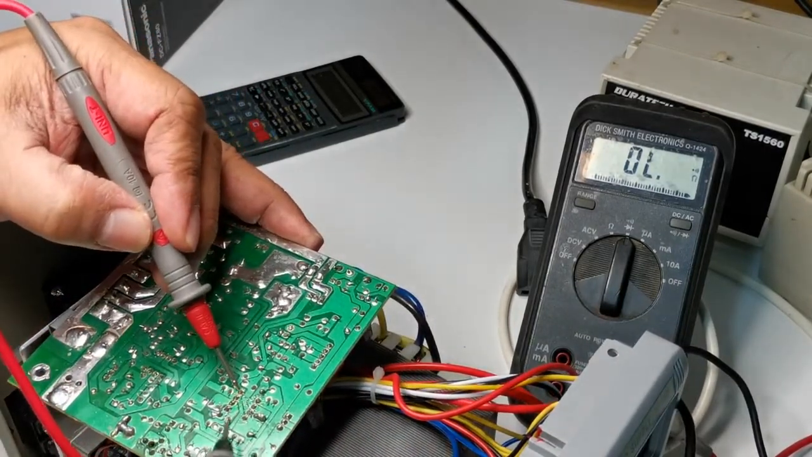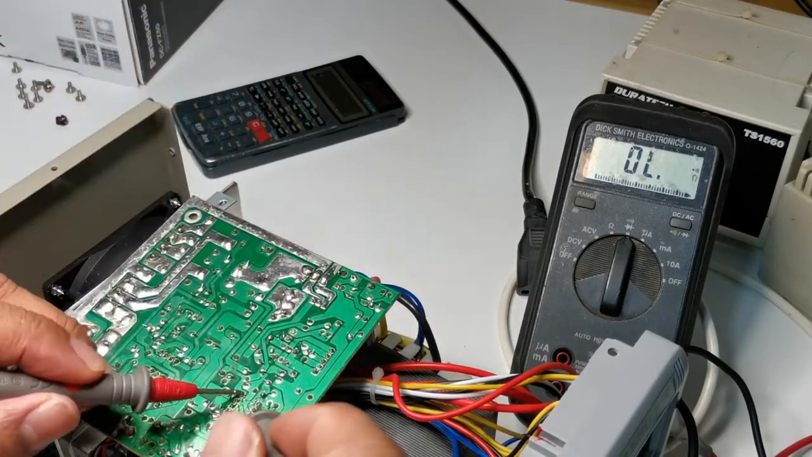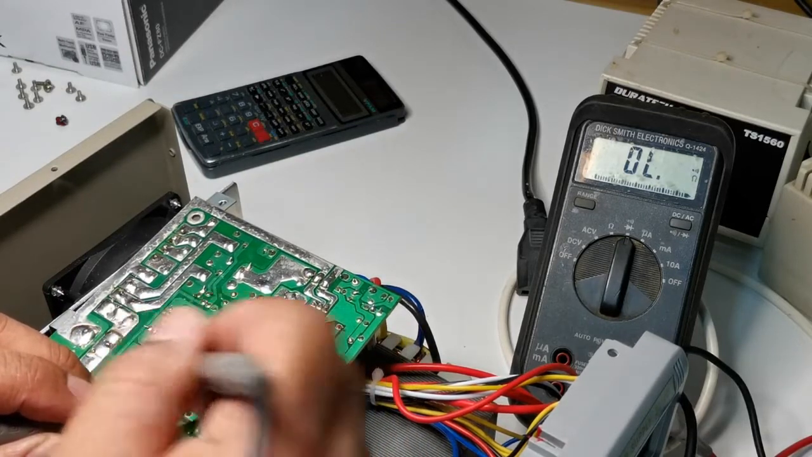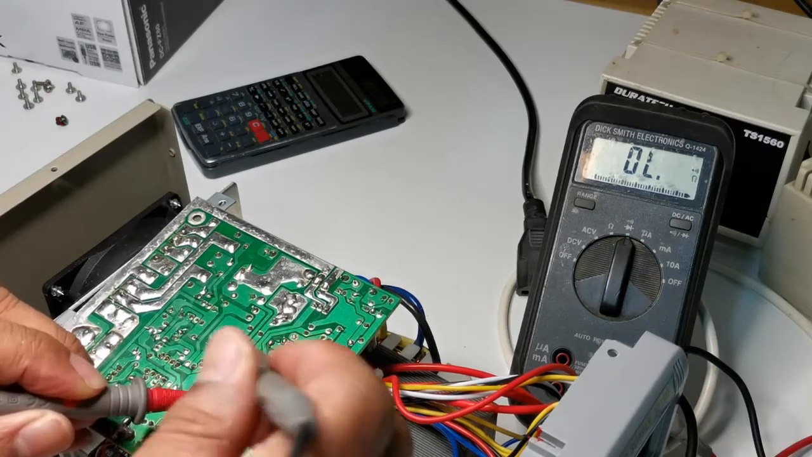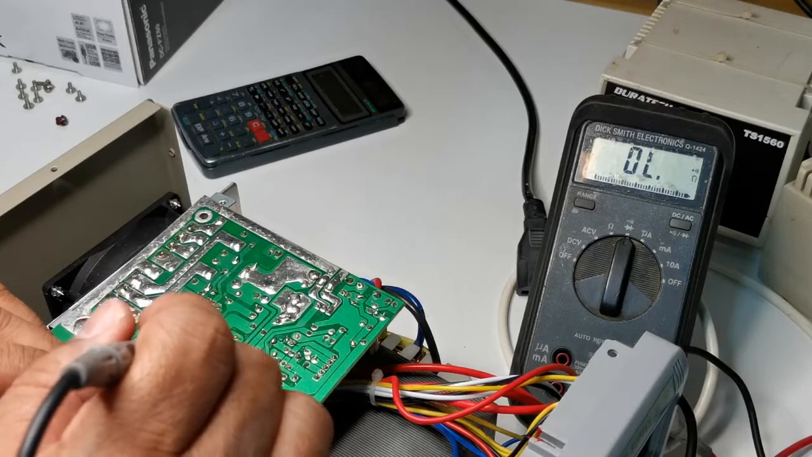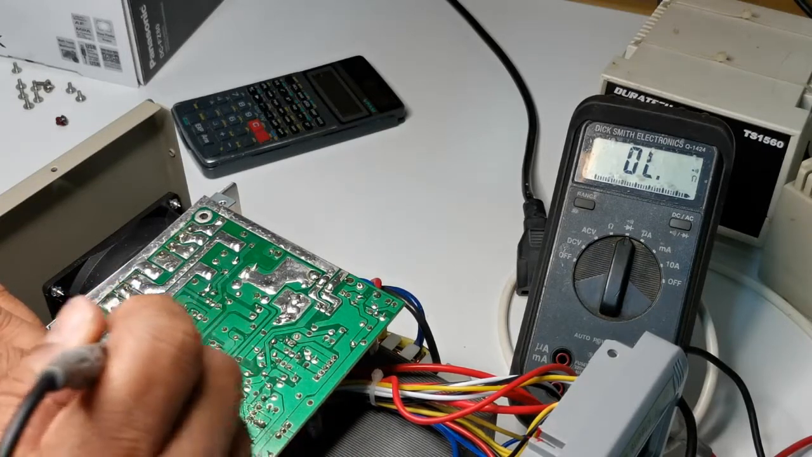We'll say this is pin 4, so it's not going here, so it only goes there and to the other LM2904P IC. So definitely it's not coming from that side, because there's no other connection towards that chip.